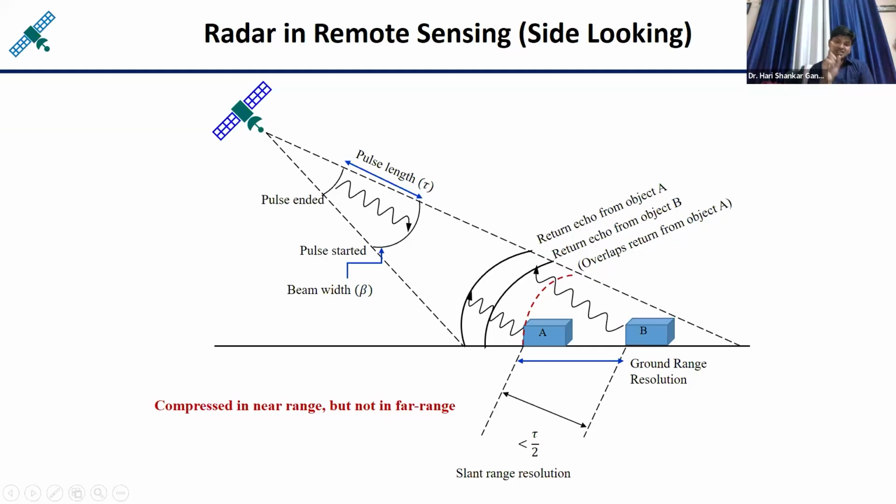Now see, from the same pulse, one portion starts going back first from here, and another portion starts going back later on. These are called the backscatter signals, or you can say the backscatter pulses. But here we will call it the backscatter echo. This particular echo will reach the sensor first, and this echo will reach the sensor later.